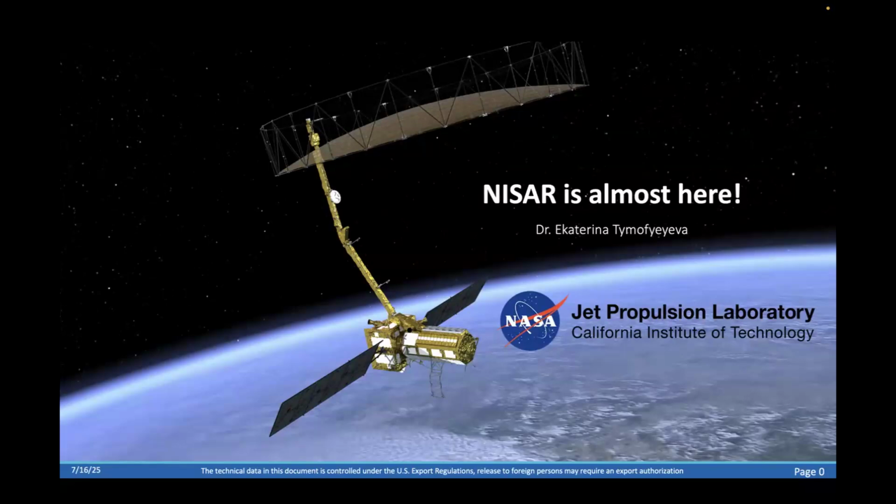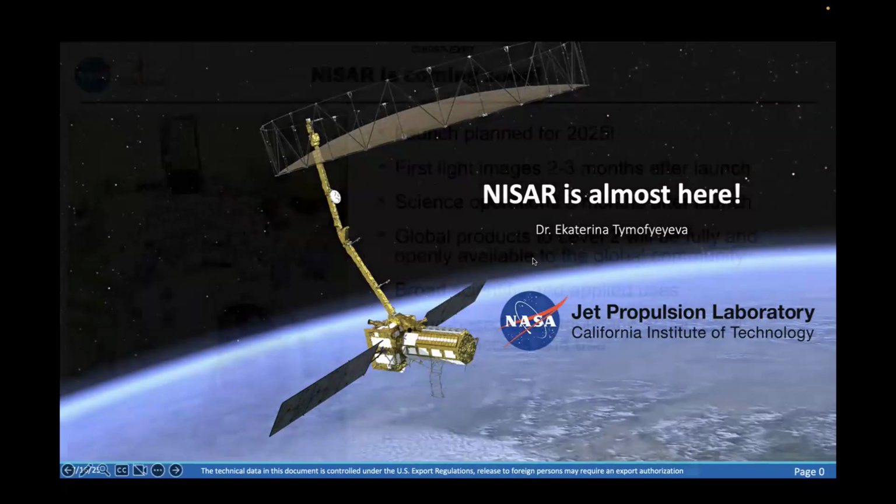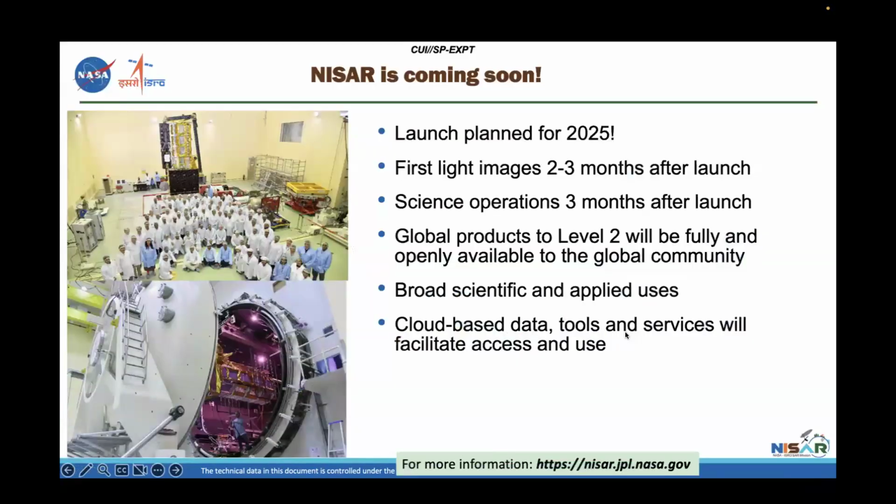This is NISAR right here in the picture. It's an artist's depiction. It's going to be beautiful. That's what it's going to look like up in space in a very, very short time. So to move forward, our launch is planned for 2025. It's a little bit funny, but I'm still not allowed to tell you exactly what the launch date is.